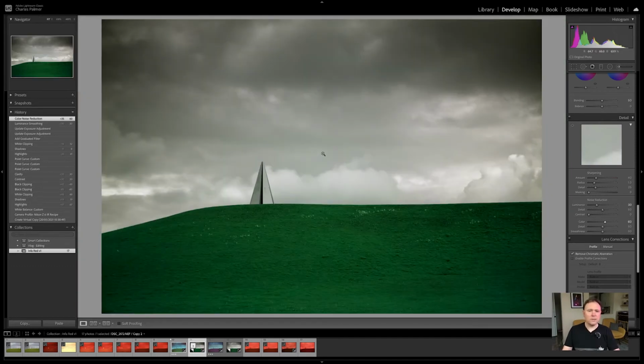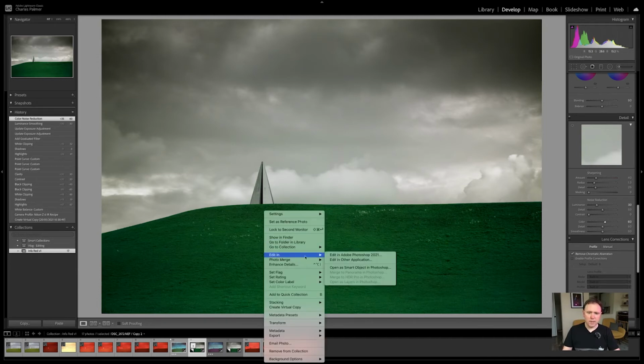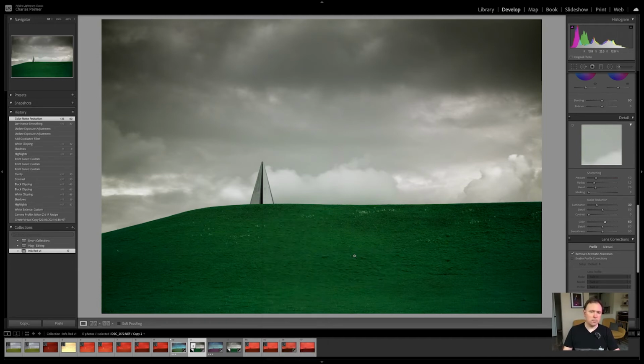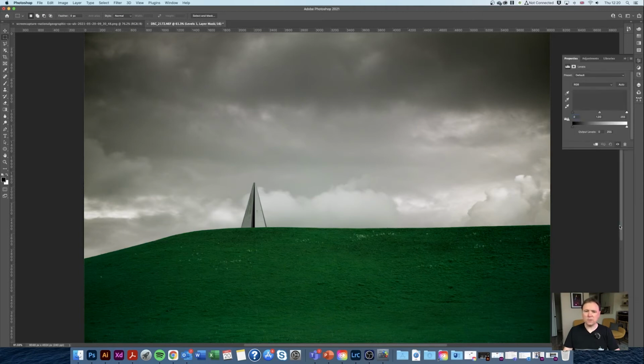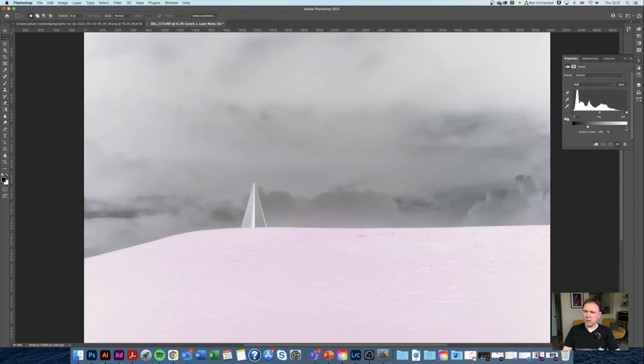So now that we've edited the image, I'm going to right click this and go to edit in Adobe Photoshop, where we're going to make some more changes. So now we're in Photoshop, what I'm going to do is add a layer adjustment, and I'm going to add the levels. And what I'm going to do is actually flip the light and the dark levels here and essentially invert the image. So I'm going to click OK on that.